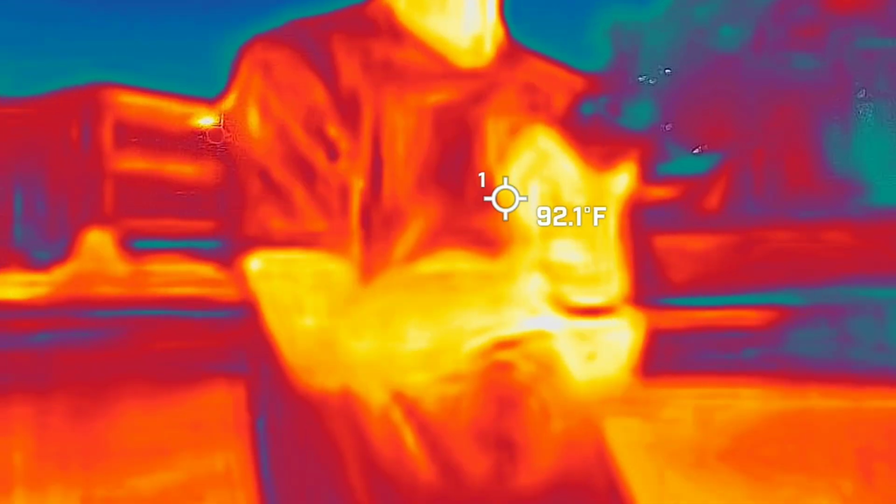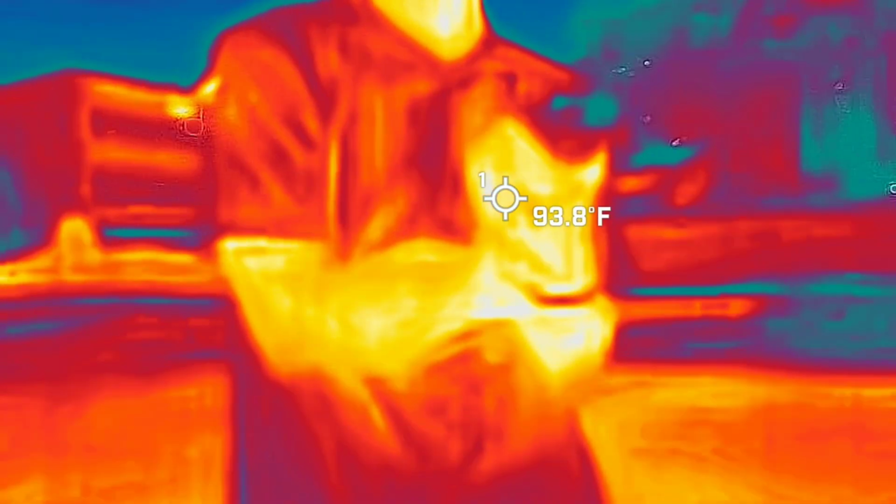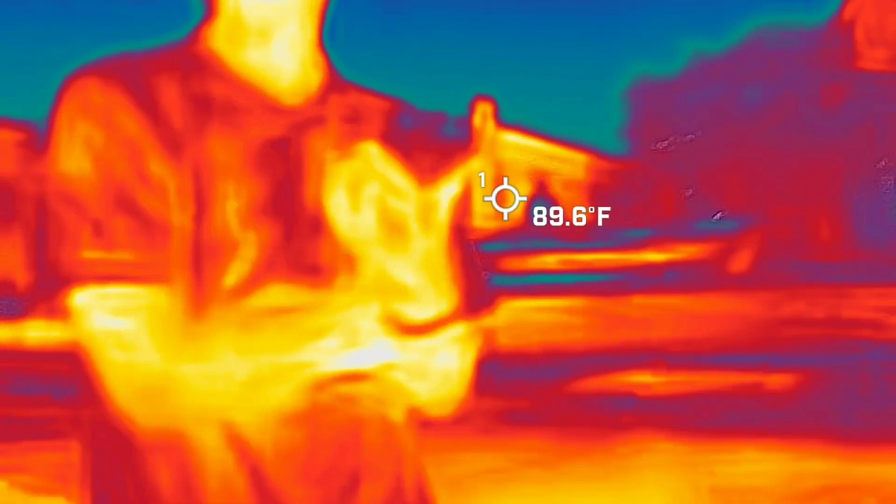So how old are you guys, by the way? You guys are throwing me off. 14 and 17. 17. So my 17-year-old daughter is this tall. My 22-year-old daughter is this tall. So, yeah, my kids are very short, so I never know how old teenagers are when I see them.